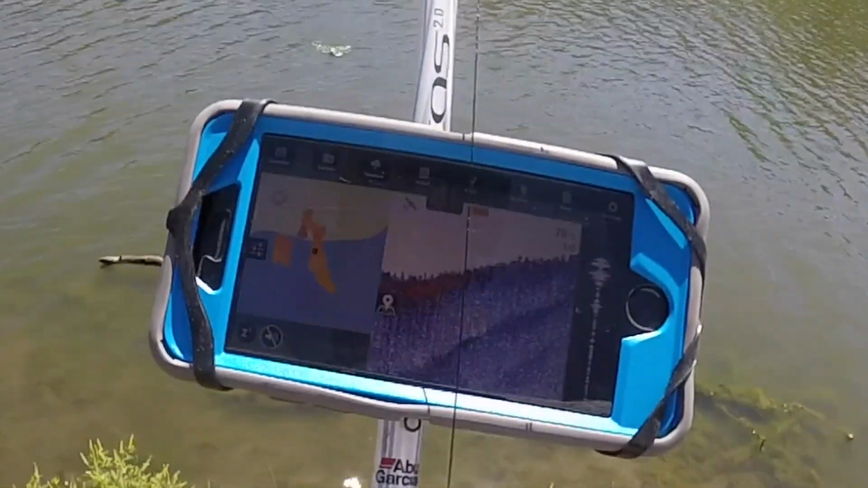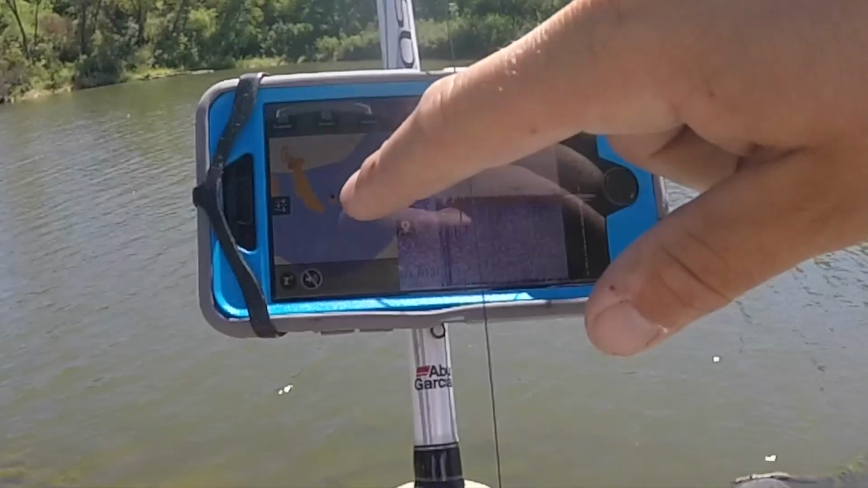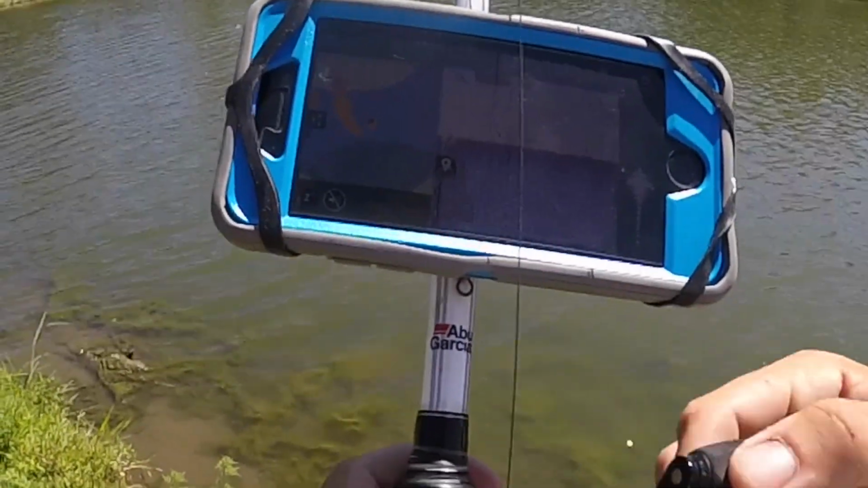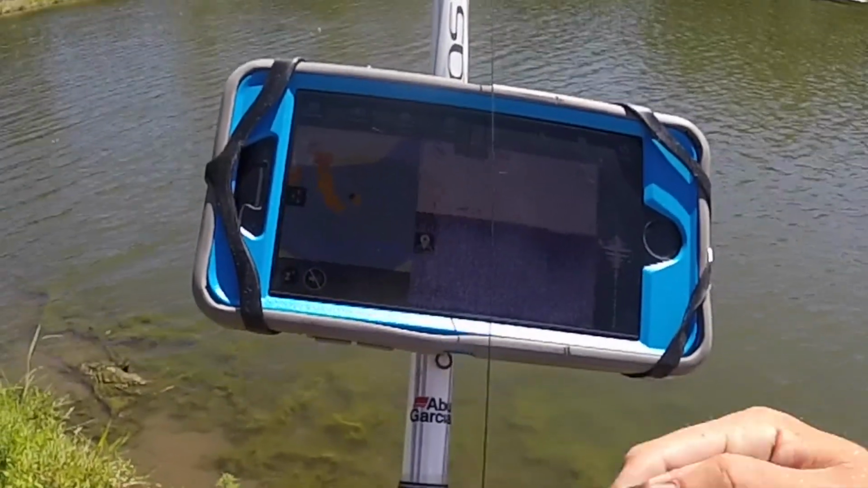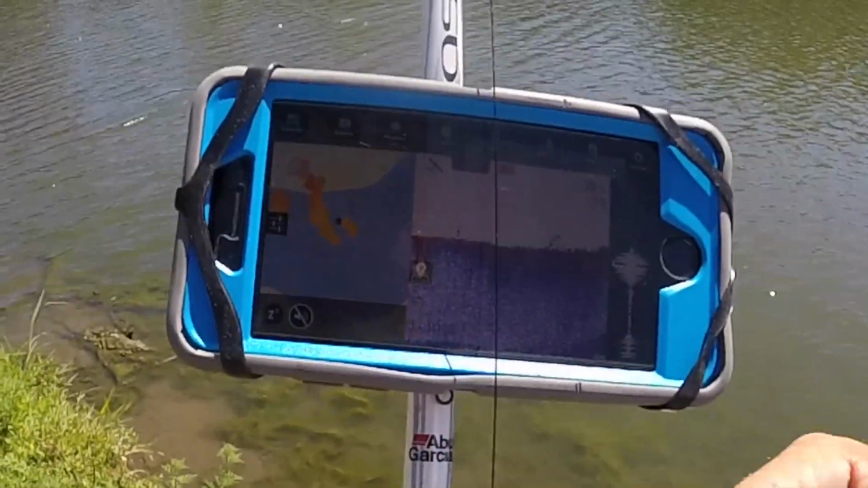Sorry about the duck noise. So now I just cast it out a little bit to the side, and it sees my Deeper is about 20 feet past where I just was. So I'll just reel in here. And as you can see, we are making a pretty cool little contour map of this lake.